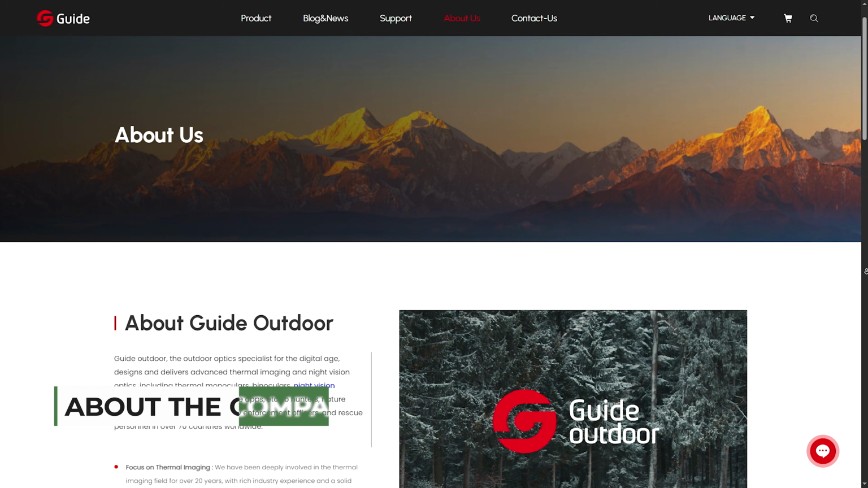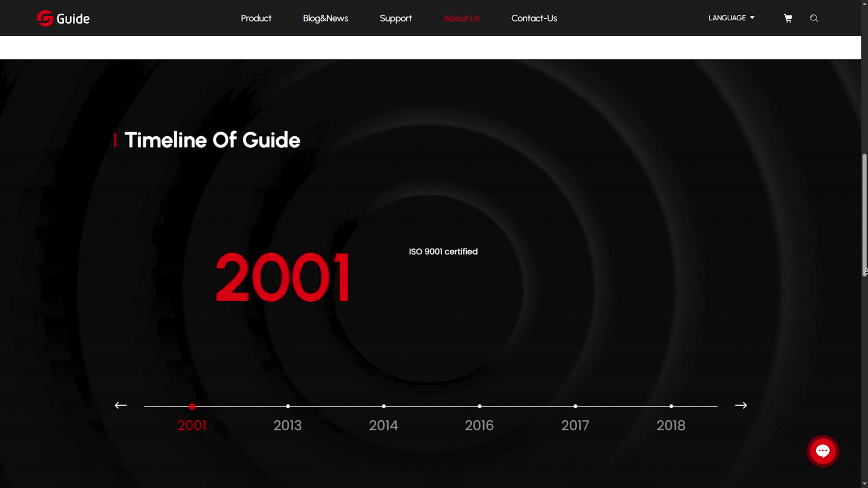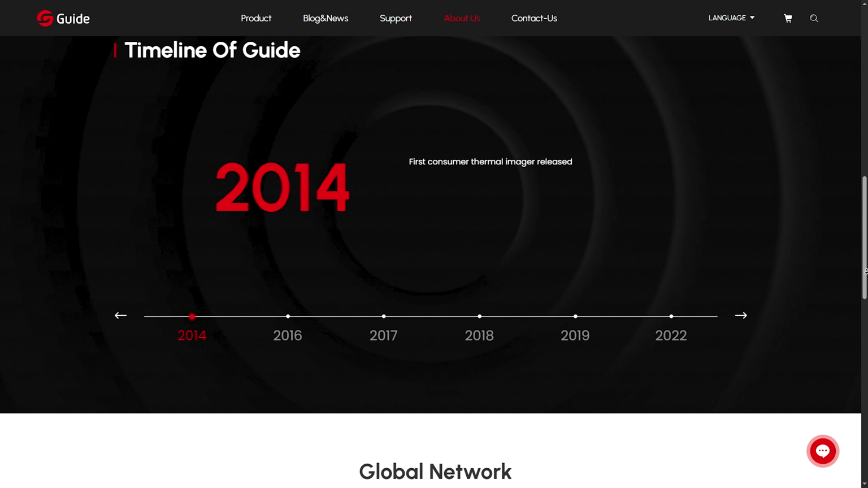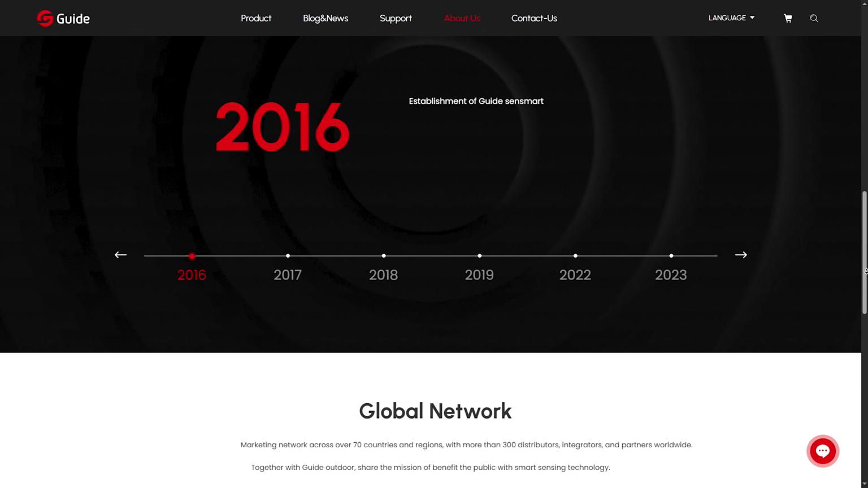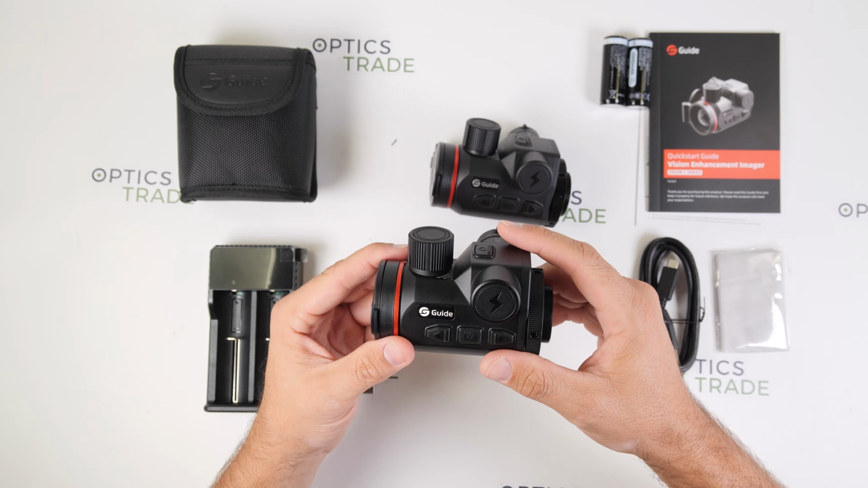The company Guide has over 20 years of experience in thermal imaging technology and is one of the few manufacturers that develop its own infrared detectors. Today, the company offers a wide range of thermal devices and has established itself as one of the leading brands in the industry. In front of me I have these two Orion C thermal clip-on devices.